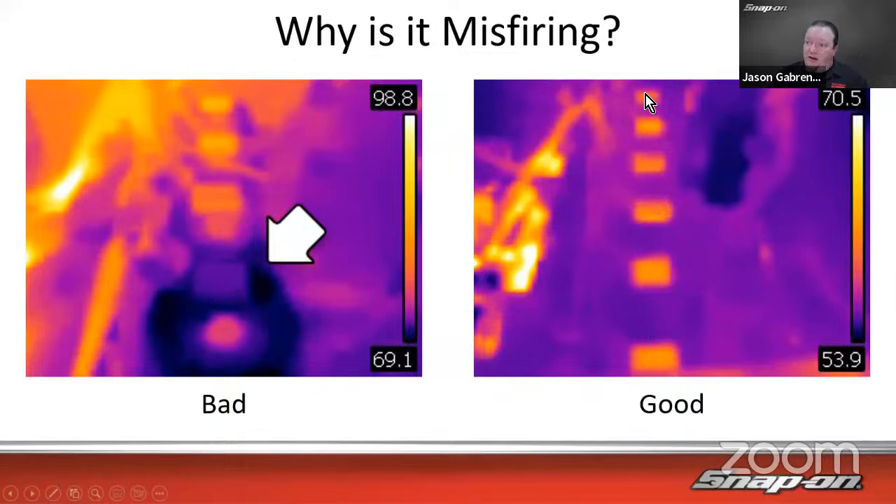Versus over here, where we have a bank of coils, and you can see that all of them are generating the same type of heat, same amount of heat. So in that case, it looks like they're all working.